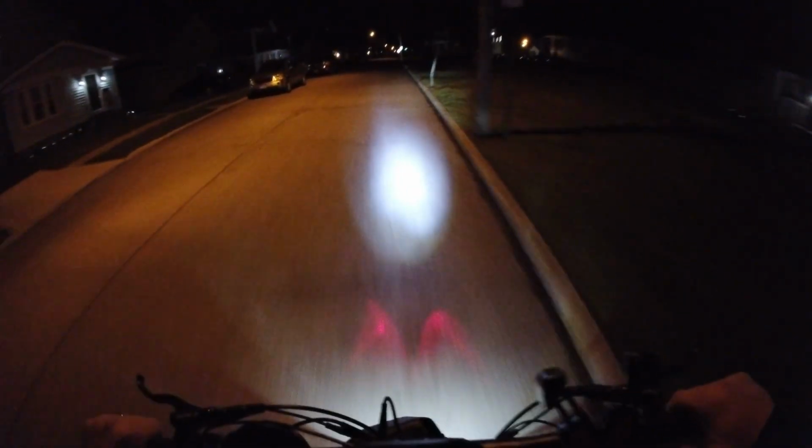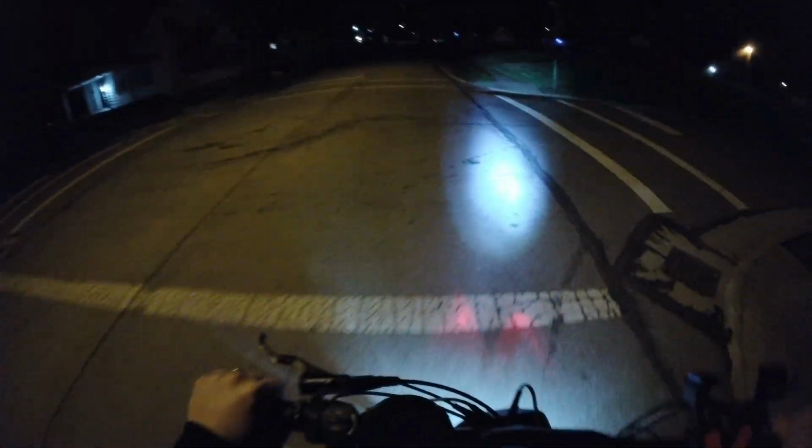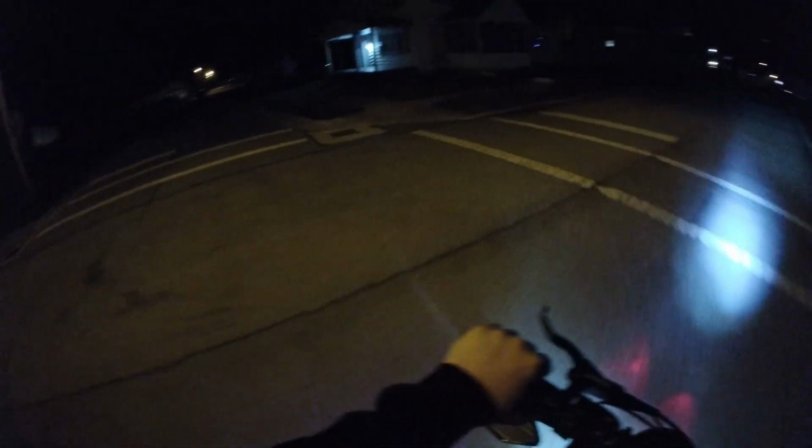I got my steering damper turned up pretty good, so I don't have a whole lot of wobble at all. Not good enough to where I can ride one-handed yet, but maybe I should, I don't know, should I max out my steering damper? Do you guys know? And when you guys brake, do you use both brakes at the same time, or only worry about the rear brake? Because I have a habit of just doing my rear brake, and that's it.